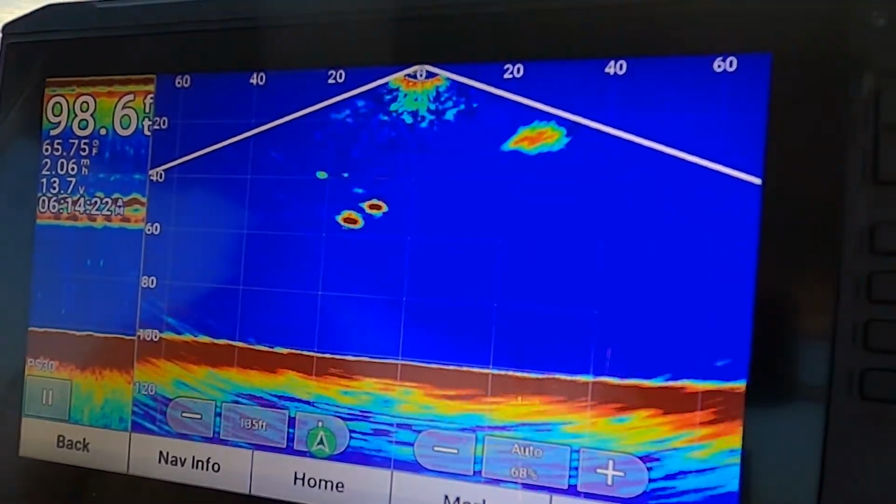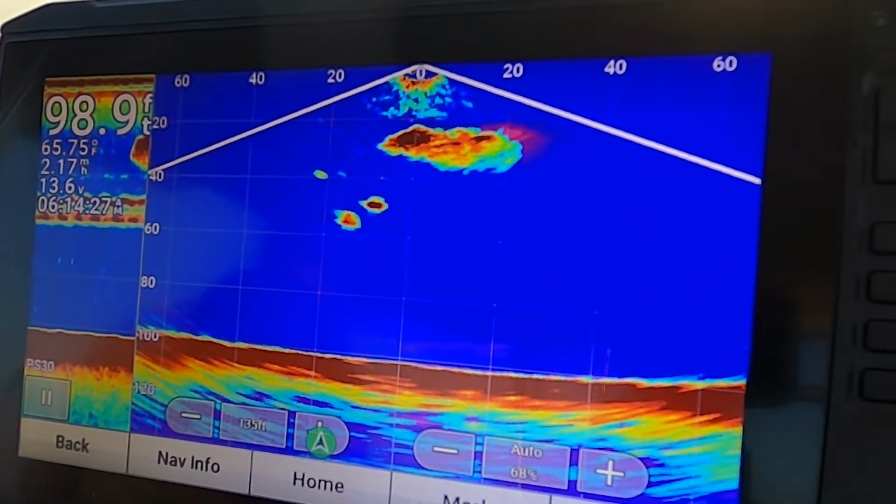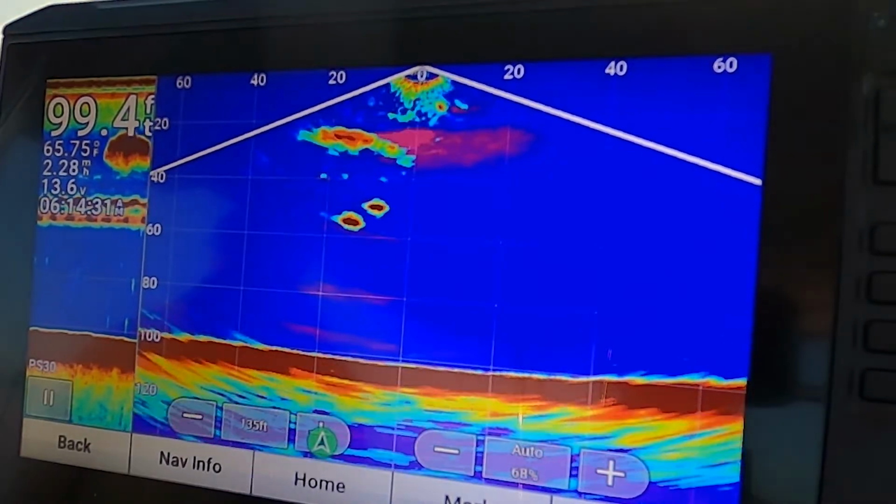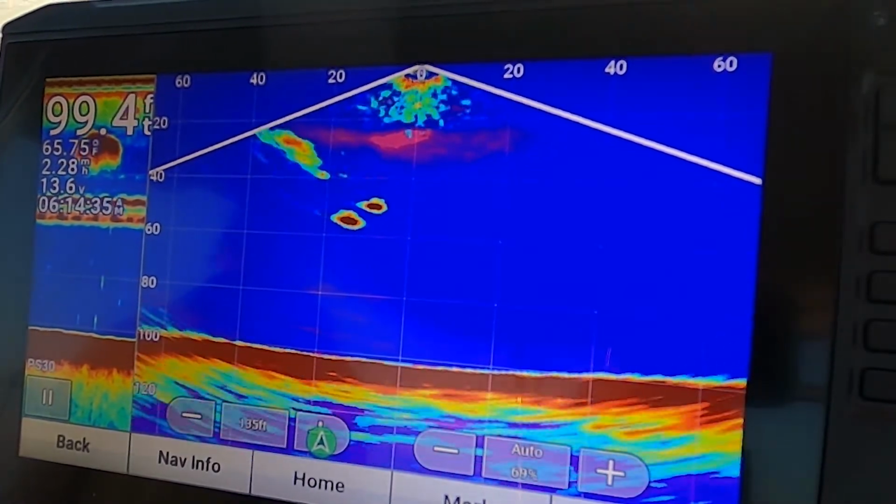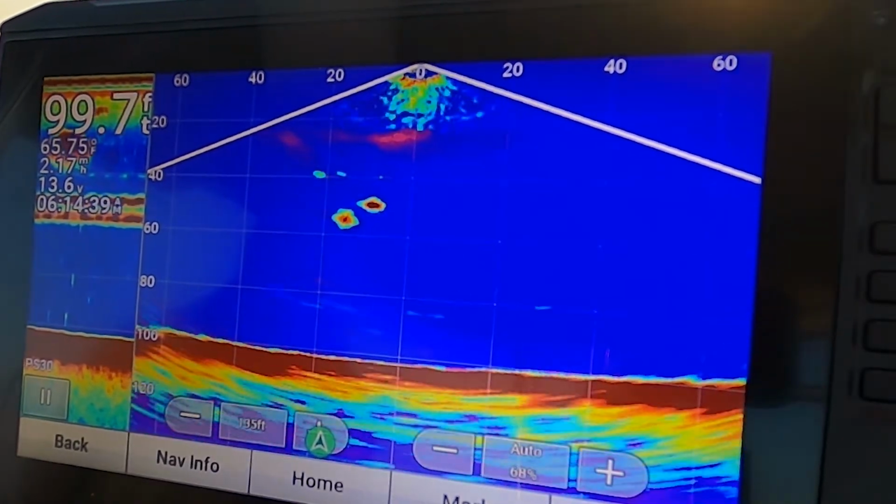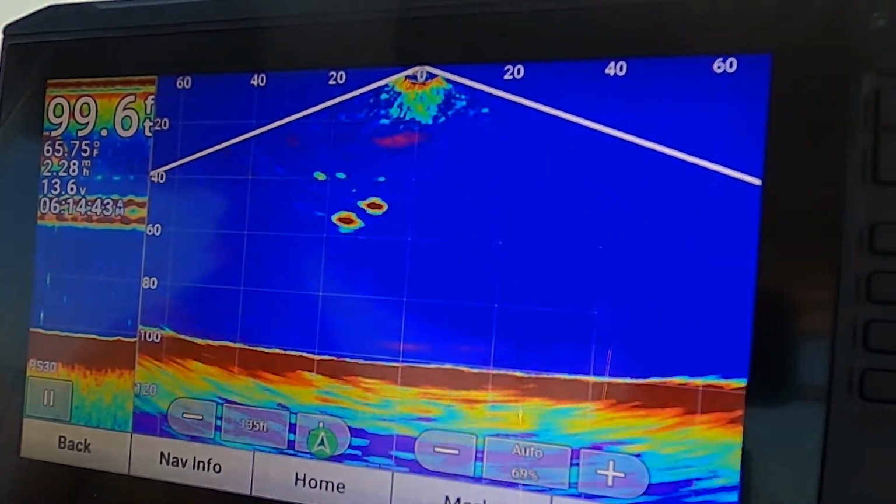Here you can see bait coming in again. Nice strong big ball of bait. You gotta love that. There's fish all around. There's fish above it. It's gonna be fish below it. And on this day, it turned out they weren't huge ones, but for this particular screenshot, it's just nice to see the bait and the fish following.